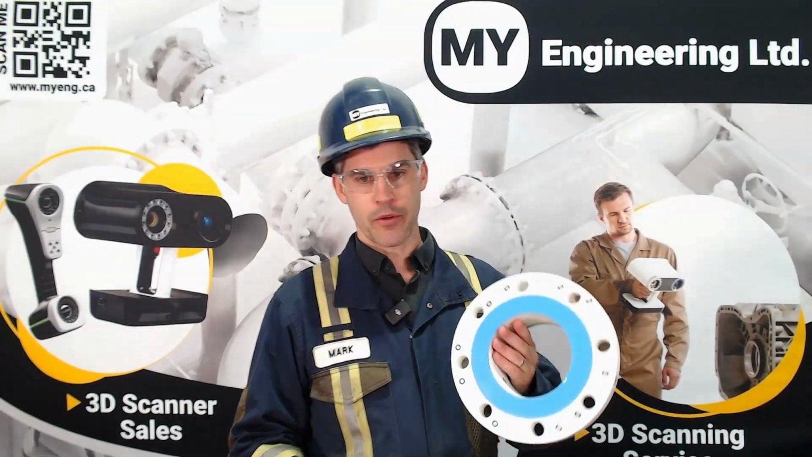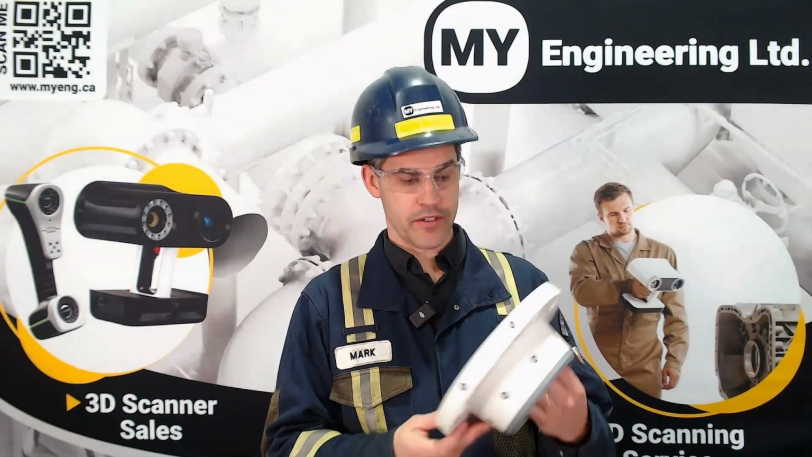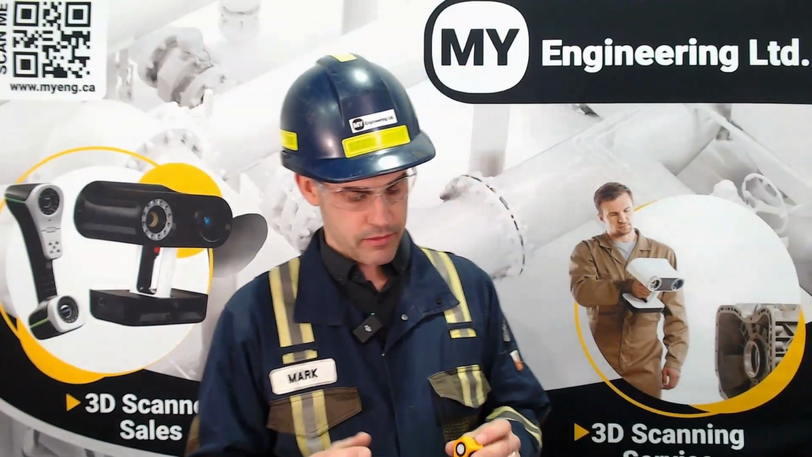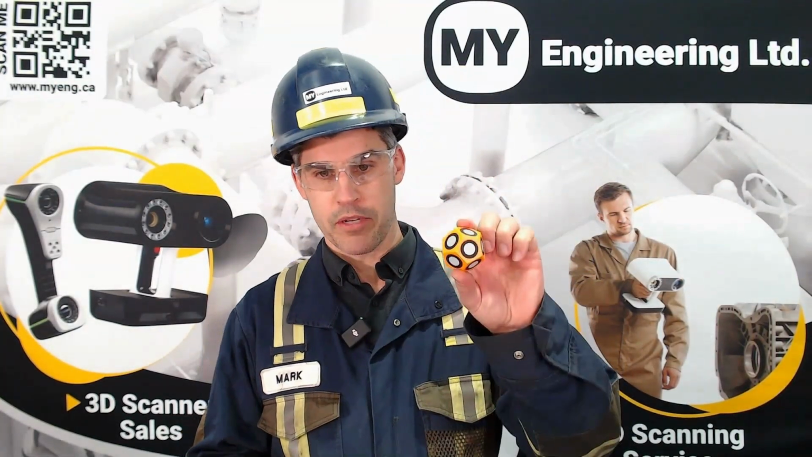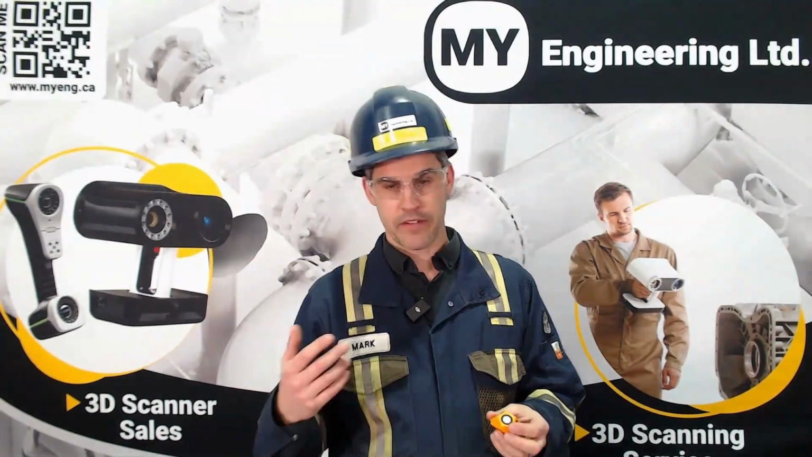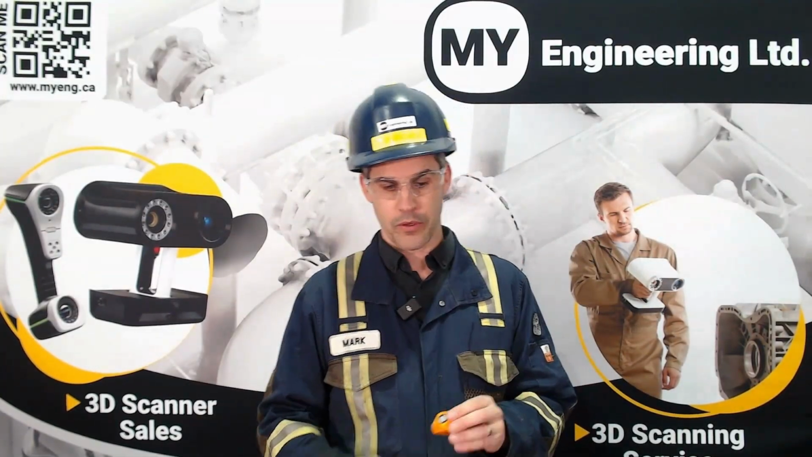Now, the other thing I'm going to skip over is I already have targets applied to this flange. It's a 3D printed flange. We have stickers all over it because we scan this thing all the time. What we have done to keep that process quicker in the field is we made a bunch of little marker blocks that are magnetic. As long as it's a carbon steel or some kind of a ferrous object that you're scanning, you can apply these little targets to them and off you go.